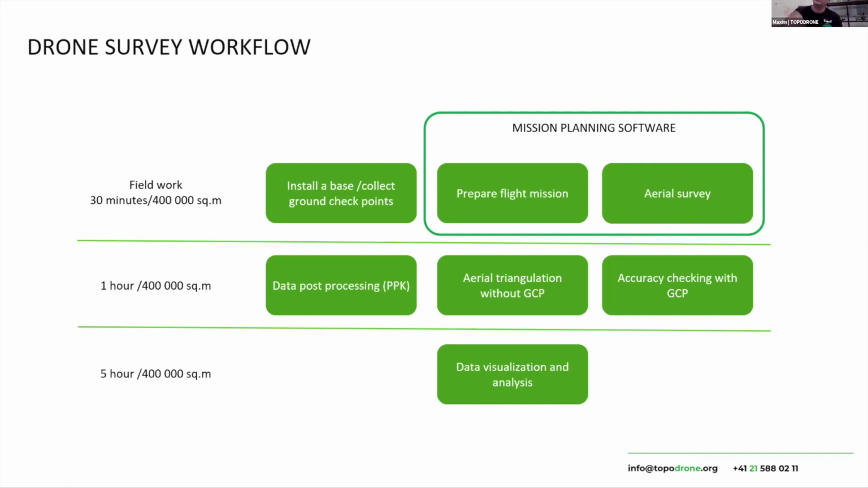The GNSS receiver installed on the drone will save a raw kinematic dataset, and after post-processing, you will get a very precise position of each photo, which can be used in any photogrammetry software. With post-processing kinematic techniques, you can implement additional filters and increase the accuracy of GNSS data processing in comparison with RTK.